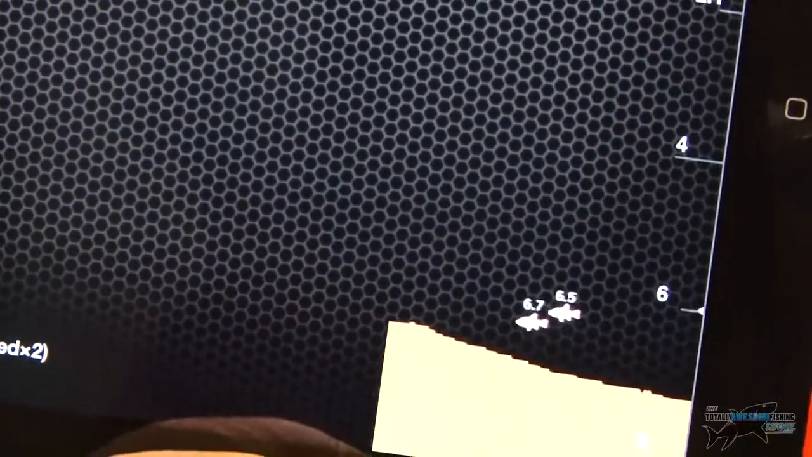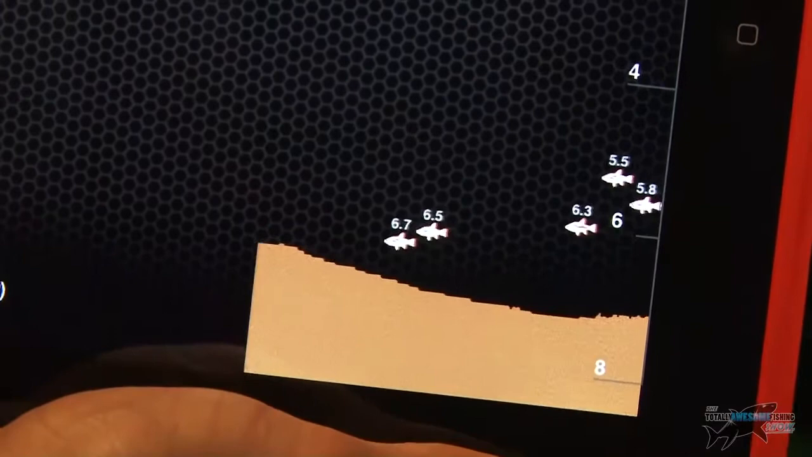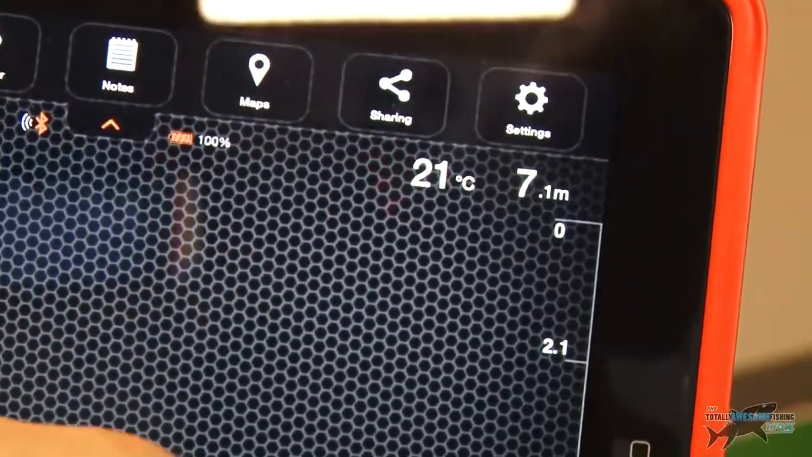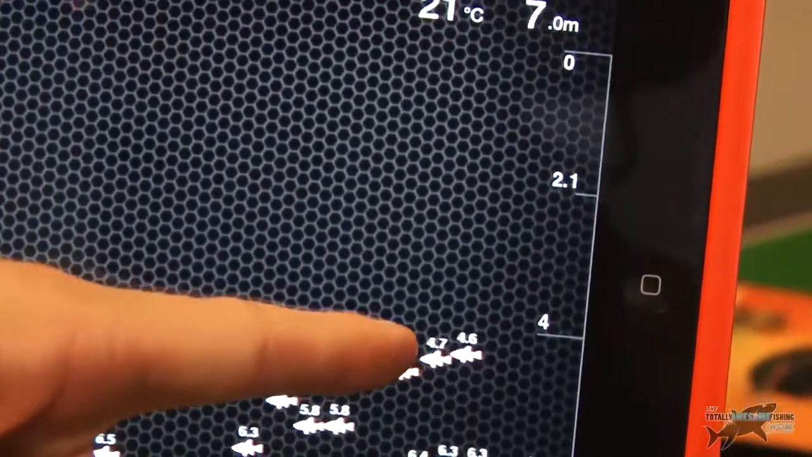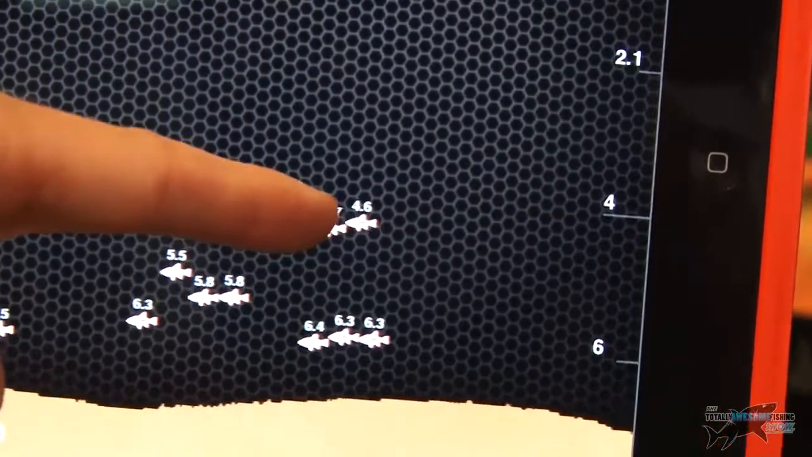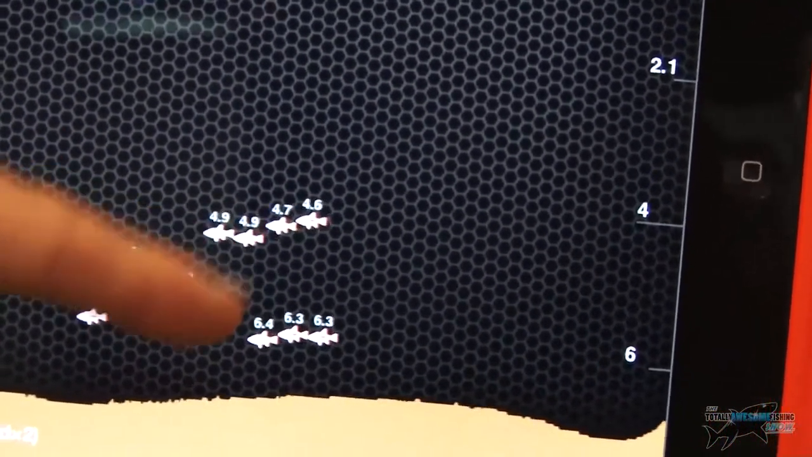I can already see depth reading 7.2 meters up here, 7 meters. Then I've got 21 degrees. It's got the Celsius, the temperature. I can hear the beeps, which are fish icons coming in here, and it's giving me the depth reading. It's pinging me the depth reading of the fish that it's located. So 4.6 meters, 4.9 meters.